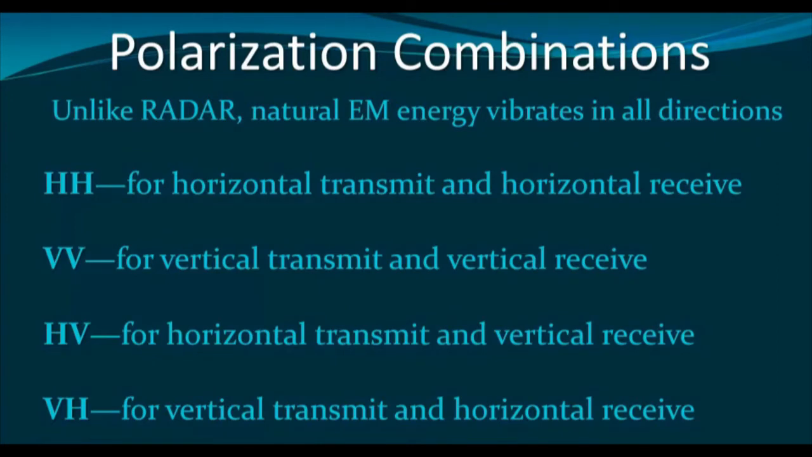Now, we have to understand that when we are throwing a specific polarized energy, once this energy hits the target, Earth surface features may alter the polarization of the energy. That means if we throw horizontally polarized energy towards the terrain, the Earth surface feature may alter it, and this horizontally polarized energy may be converted into vertically polarized energy.